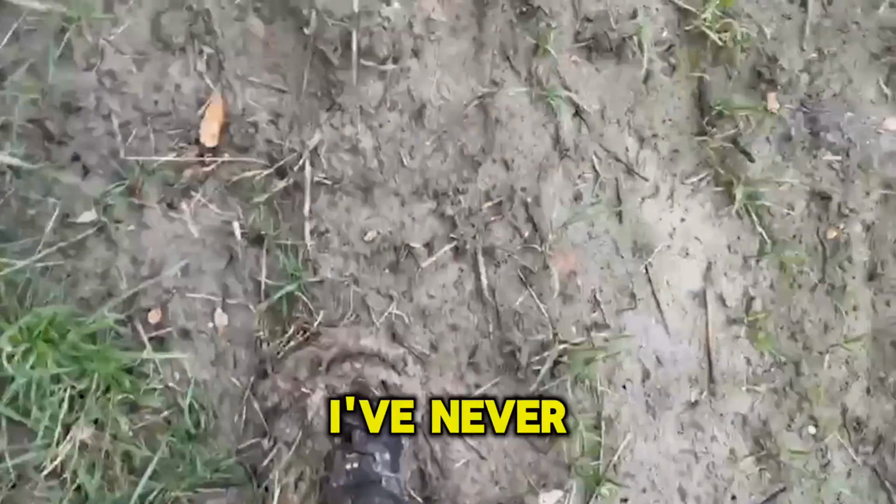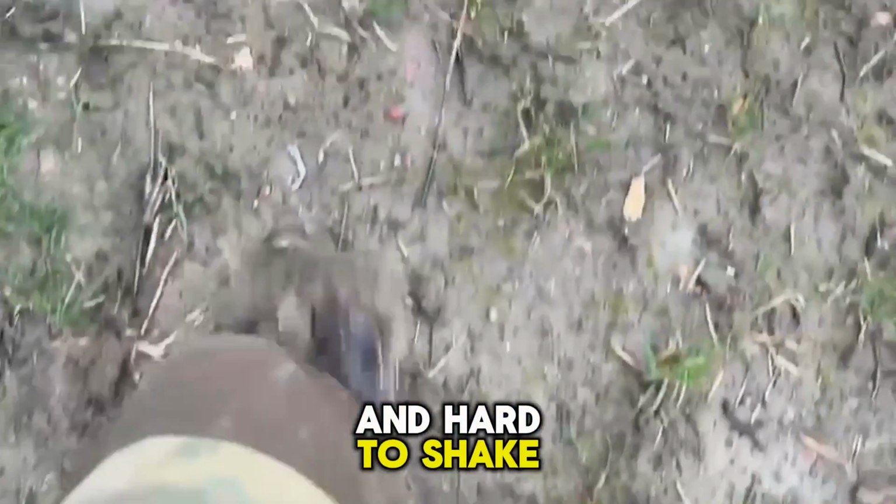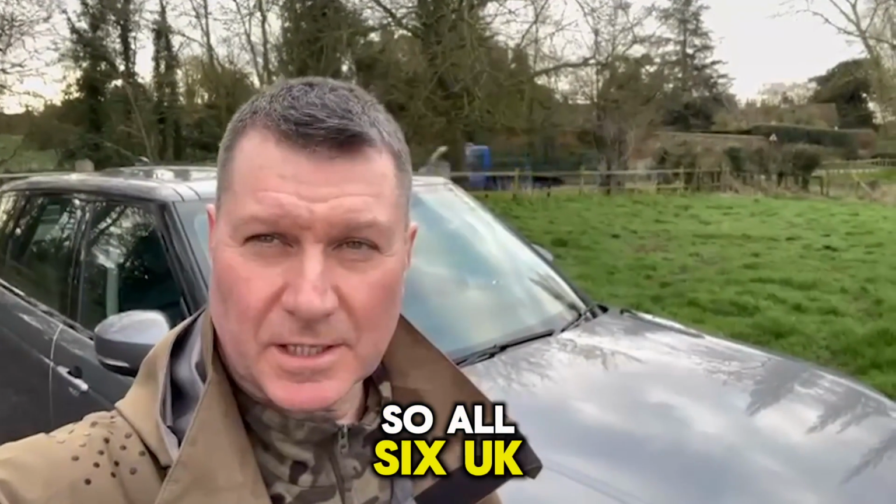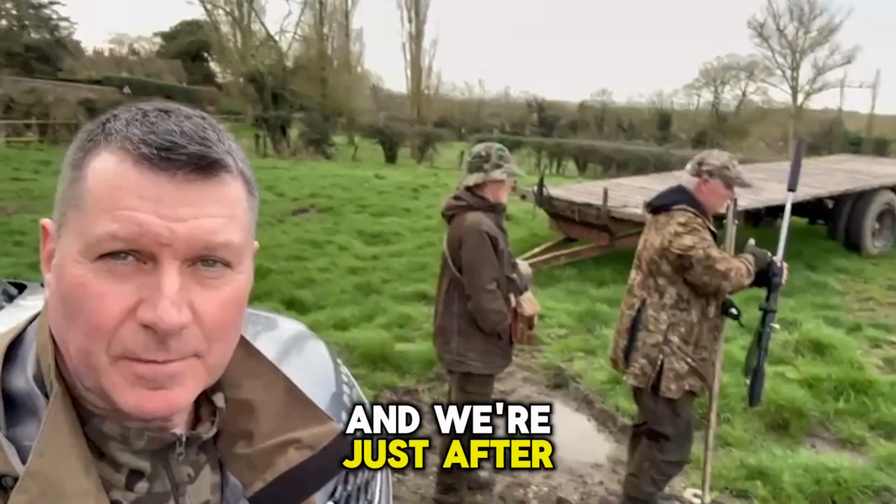Now I must admit I've never seen mud like this, and it's really clay-like and hard to shake off. My feet weighed a ton. So we're off to our second stand now. That's me, just got a Muntjac, so all 6 UK deer species ticked off, chuffed. And we're just after a Muntjac now for Willie.